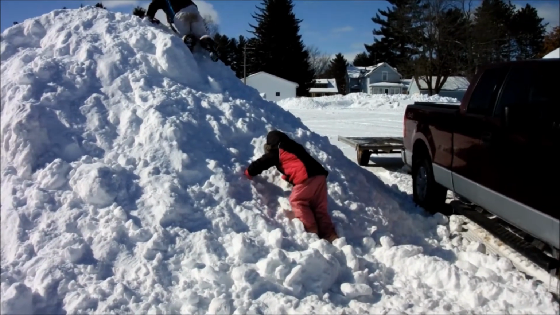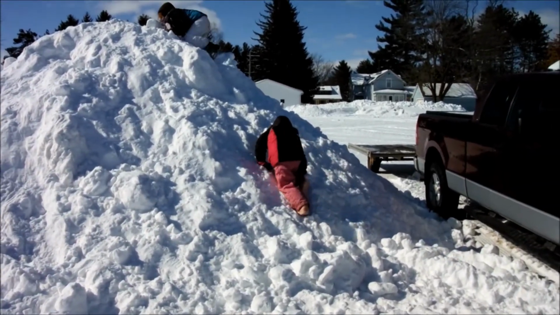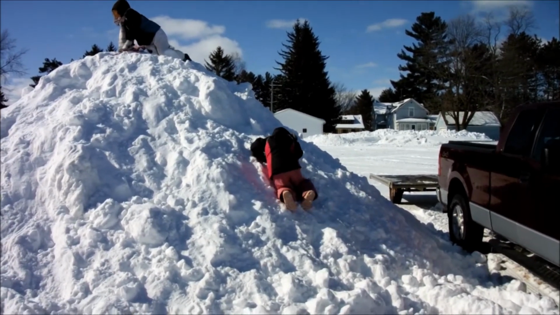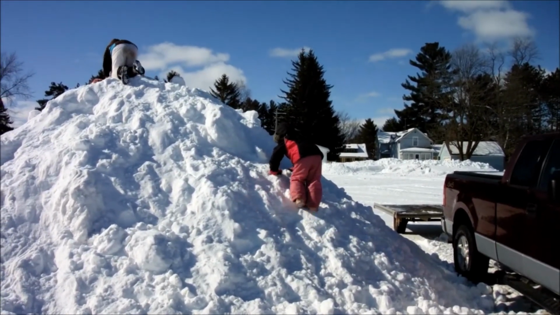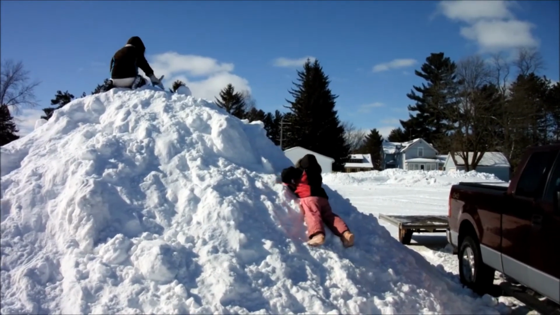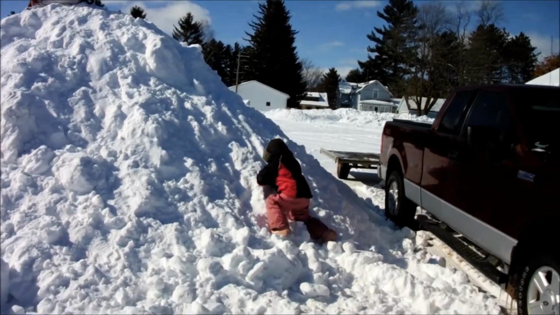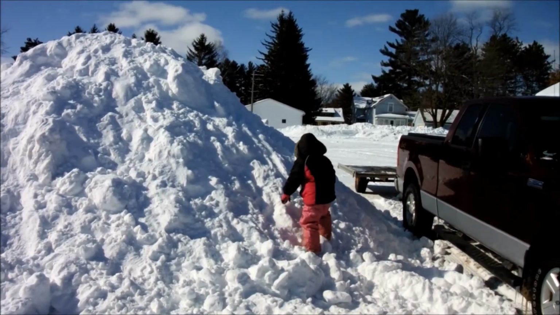Come on, try. Come on. You're halfway up. Keep going. Come on, honey, let's go walk around a bit, okay? Let's go walk around a bit and look at the snowmobiles and stuff.